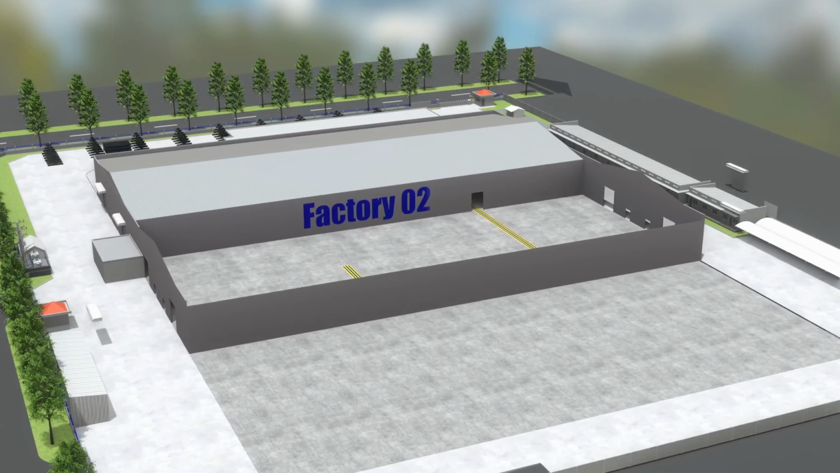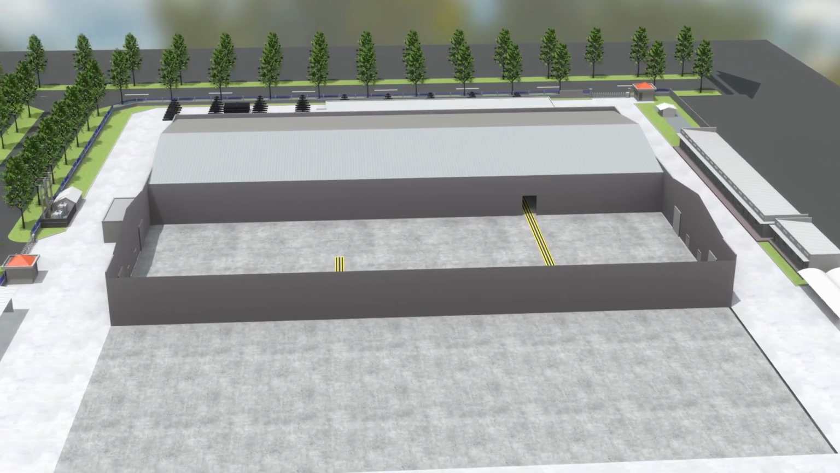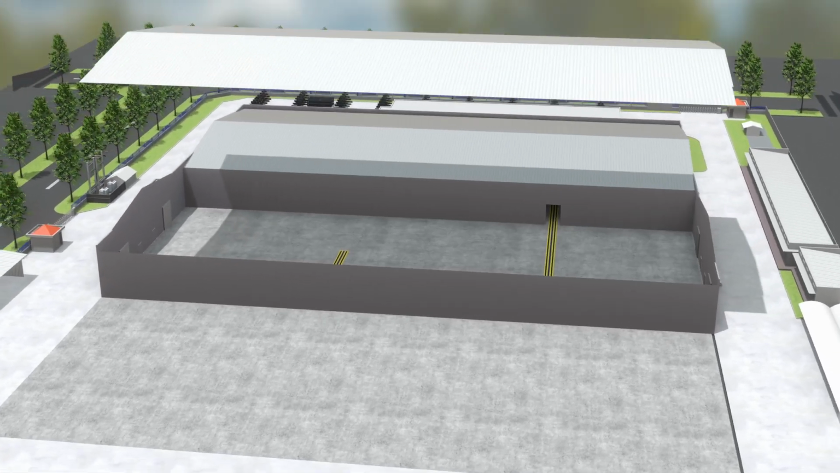In late 2013, we began an expansion to add another 100,000 square feet of production space, referred to as SBOE 2.